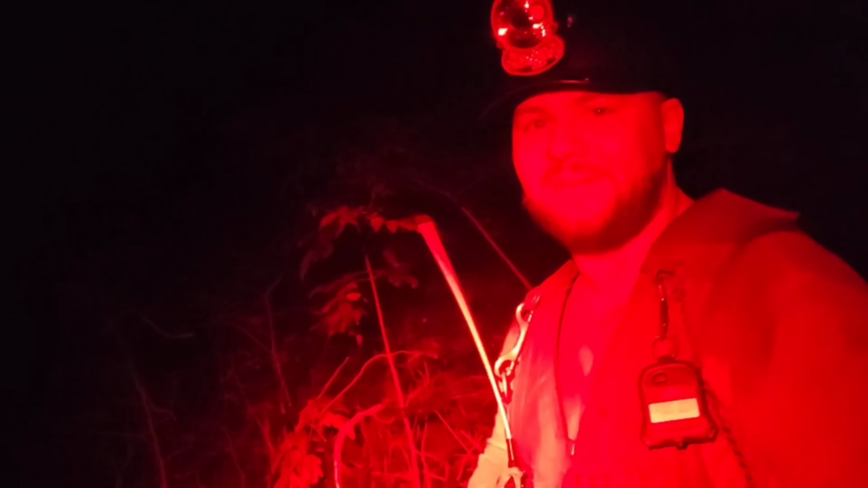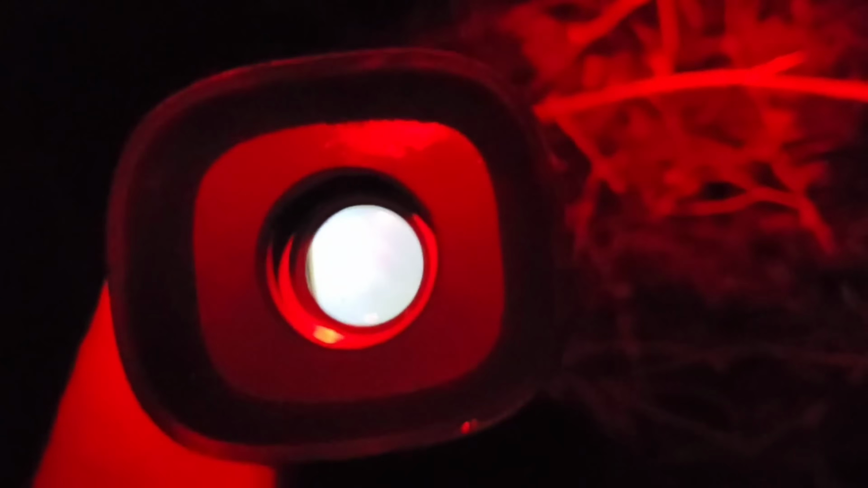Now, we have come to the grand finale, in my opinion. Oh yeah, guys, the AGM 25. This son of a gun right here is slick. So, obviously, you see how big the reticle is. That's what gets me. This LED screen that's inside of it is just ginormous. And it just makes it so easy to pick the coons out.